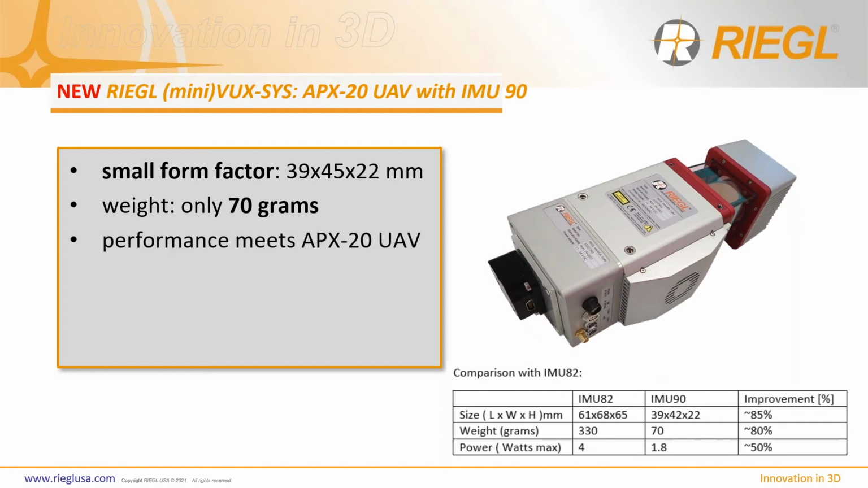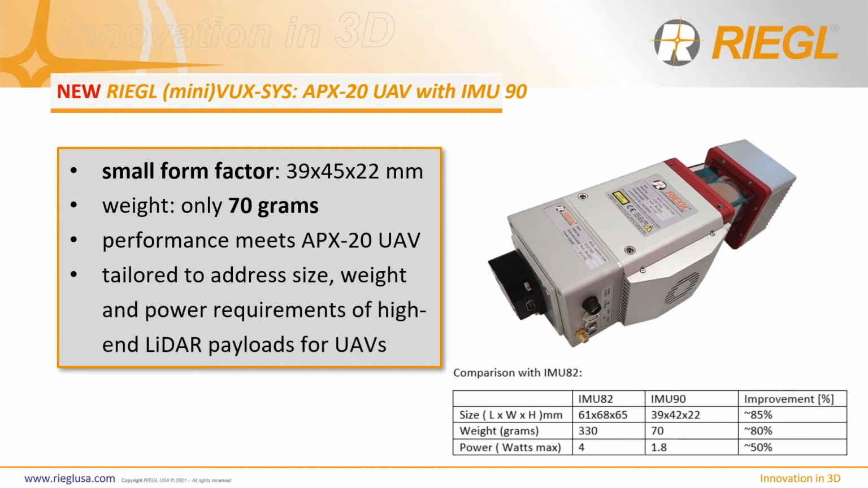So this is still undergoing testing, but it shows a performance that meets the same as the existing APX-20 that's been in the marketplace. But this smaller and lighter weight solution is really tailored to address size, weight, and power requirements of high-end LiDAR payloads integrated onto UAVs, as it offers a much lighter weight solution.